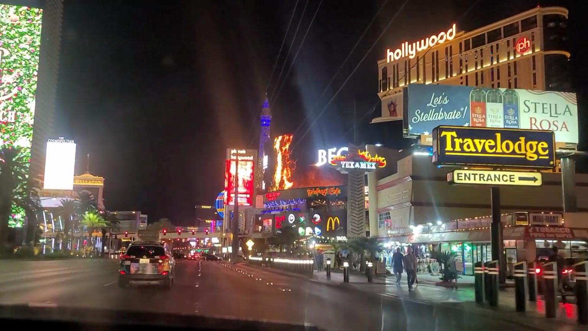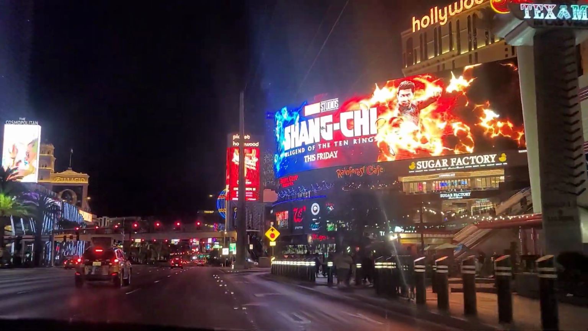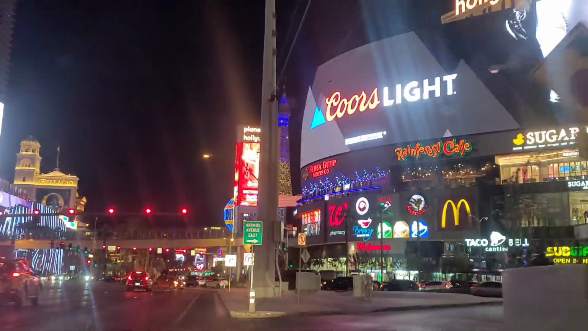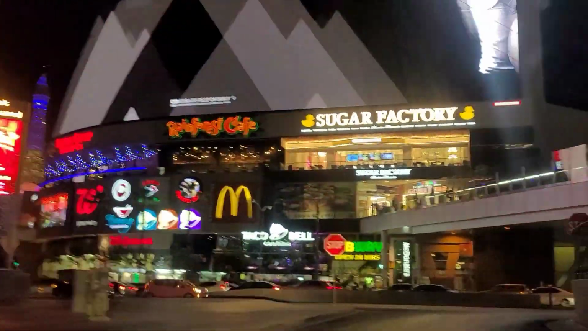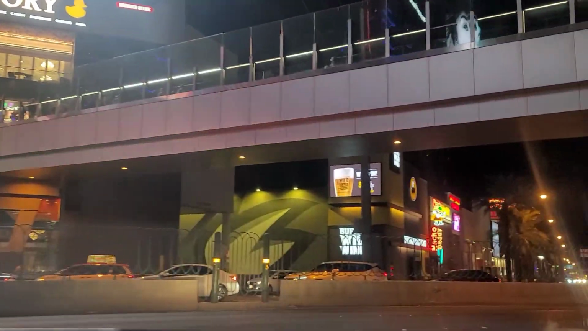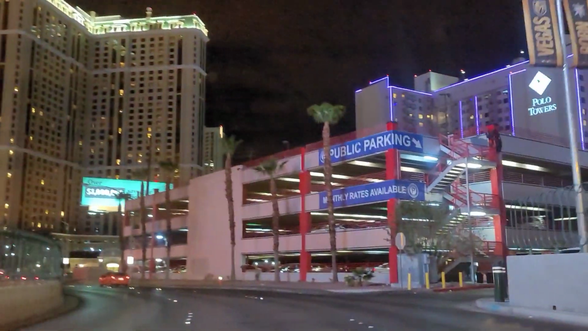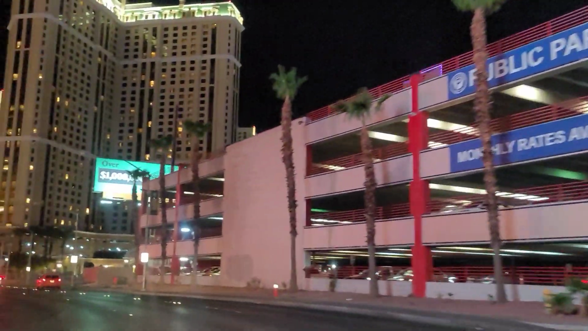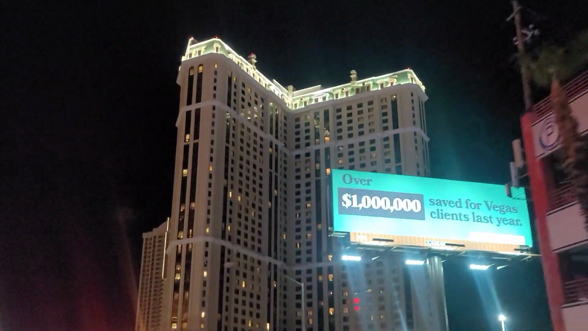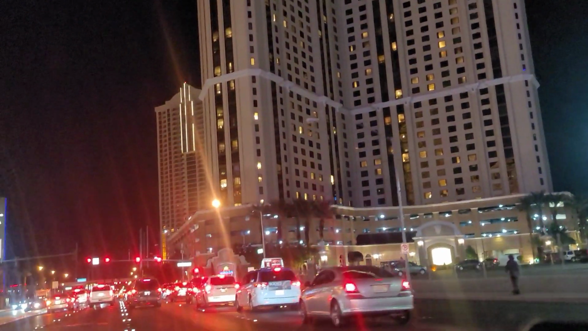So now we're going to go to Planet Hollywood and go through their valet. This is off Harmon here. Up on the right are a couple of timeshares. This is the Chateau, this tall Marriott building right there, and it's actually a pretty nice place.